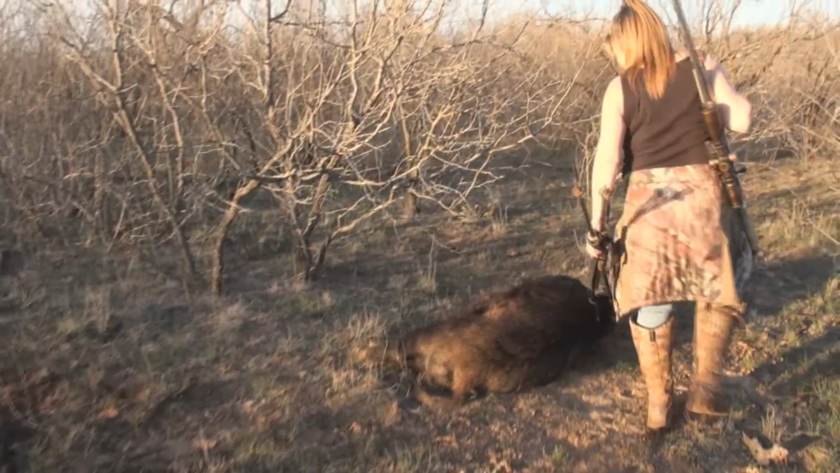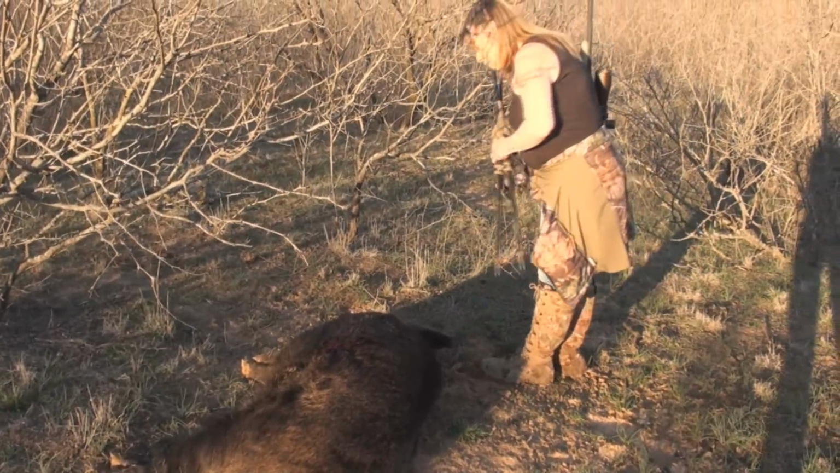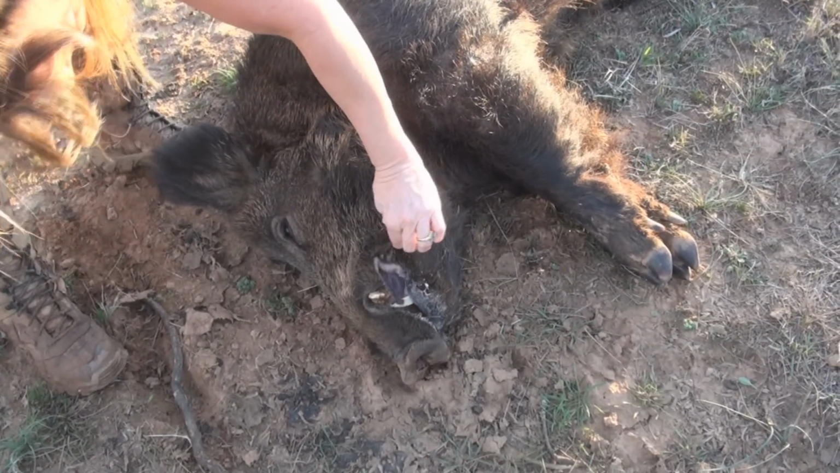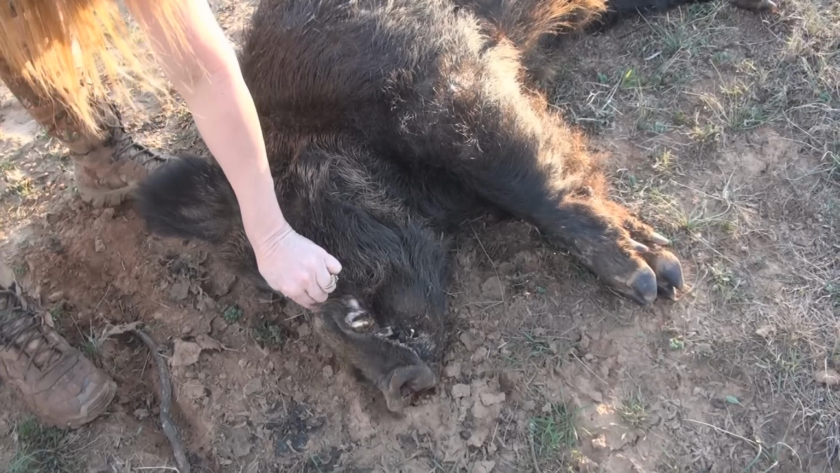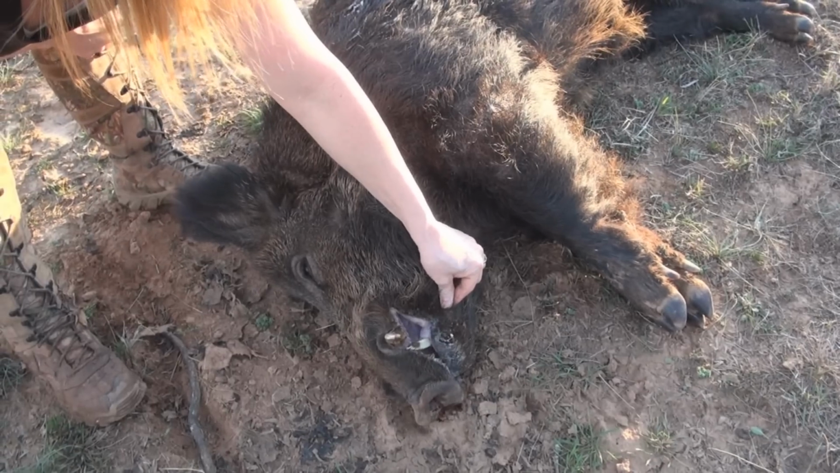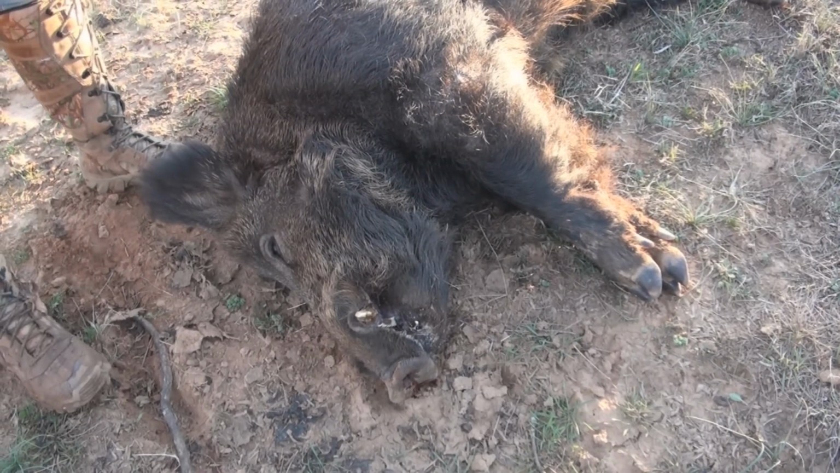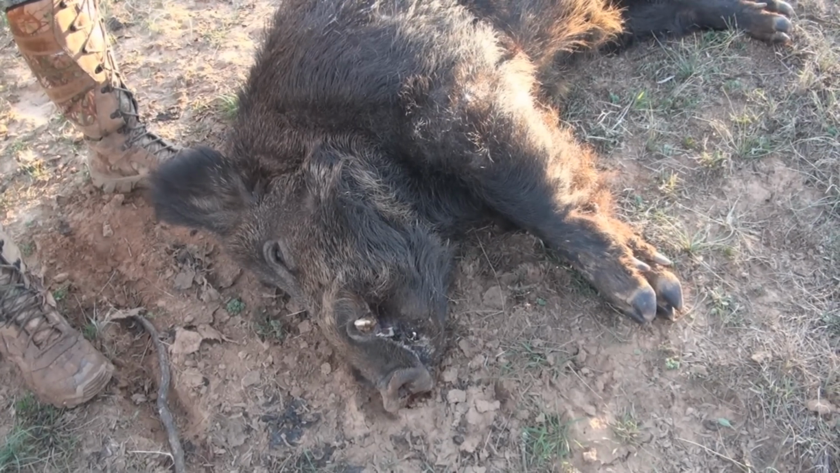Yeah, shot him. Looks like he ran so far. Dang, he's old. See, look at them. Yeah, they're broke off. Got a lot of slobber coming out of him, don't he? See how they're huge around, they're just not very long. How old do you reckon he is by looking at him? 4 or 5? Nah, he's older than that.